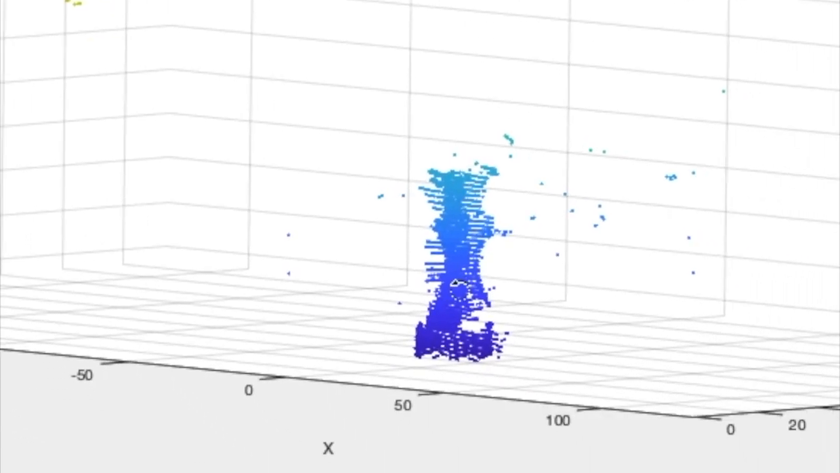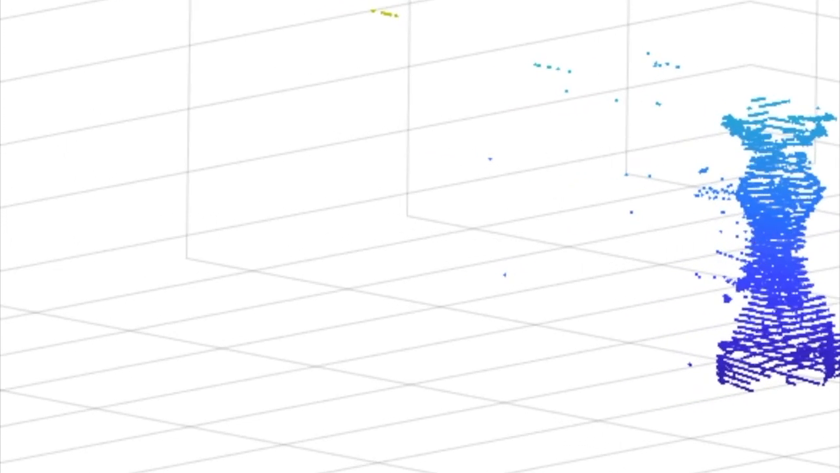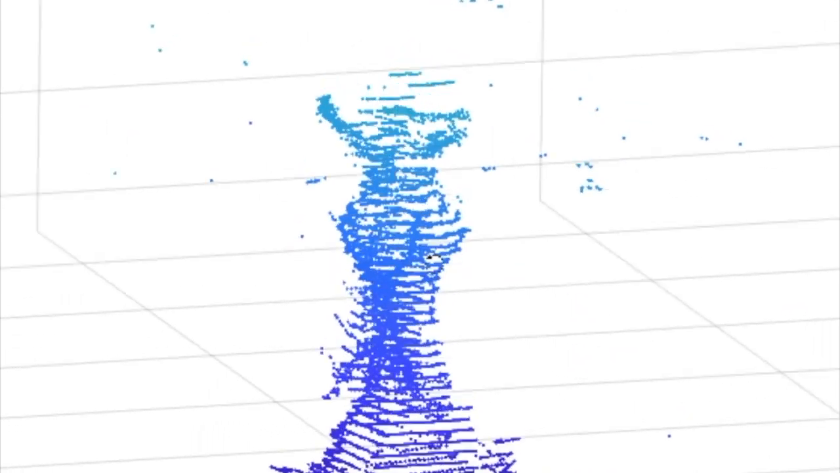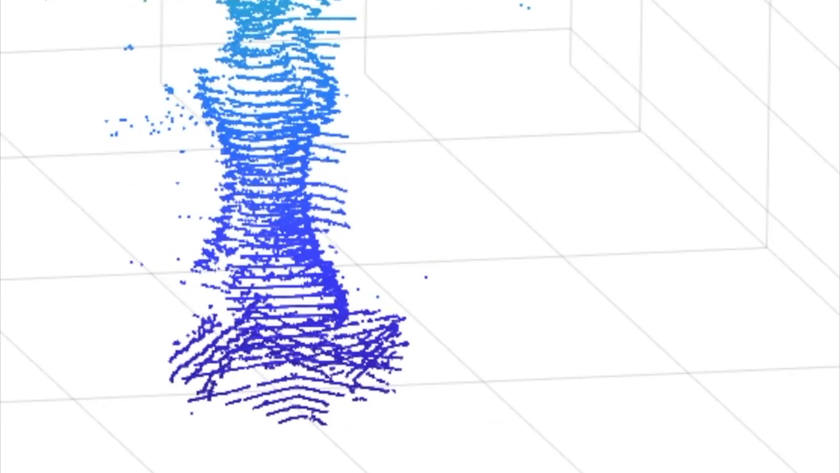In addition, there is a good amount of noise going around towards the pillar and some away from the pillar, so more cleanup can be done. However, the overall scan I'm pretty happy with, as you can make out that that's clearly the same pillar I was scanning out in the field.